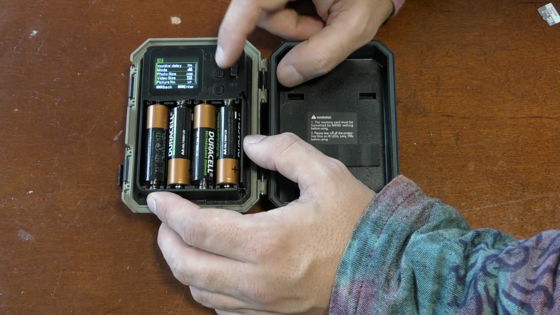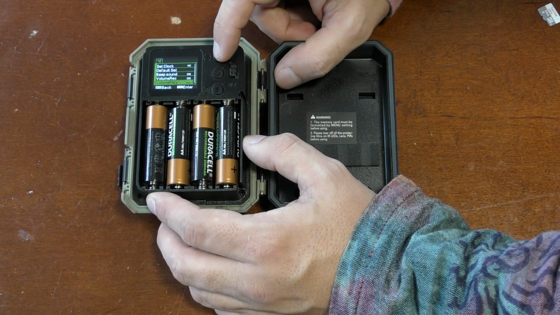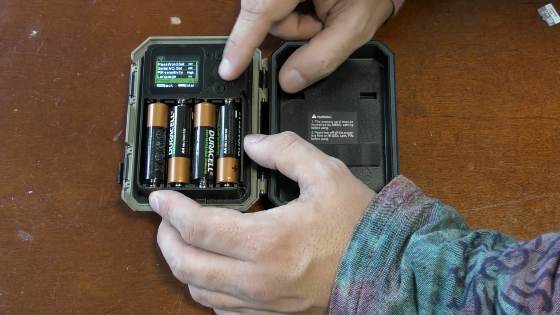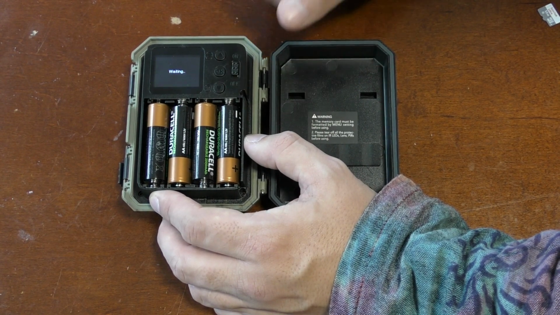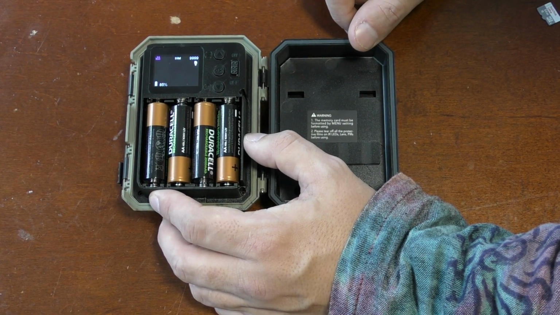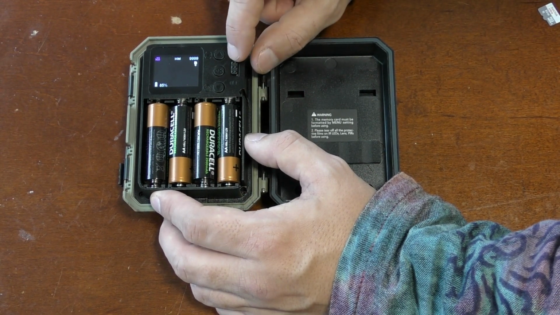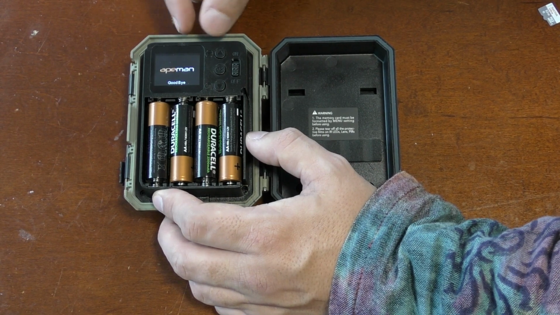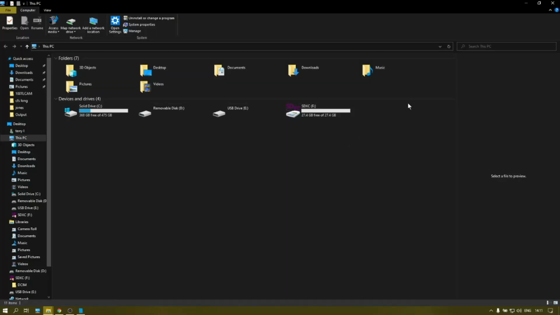So I need to format it. Yes. Okay, ready to go. All right, let's switch this off and stick it into my computer and see what it's done to it. So as you can see, the camera has reduced its size back down to 27.4, which is actually lower than what you'd get if you put a proper 32 gig card in. So putting a higher memory card in will actually result in less space.